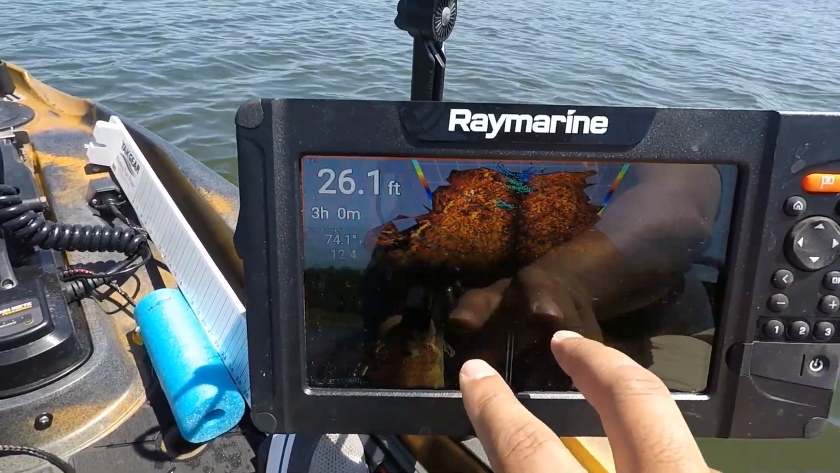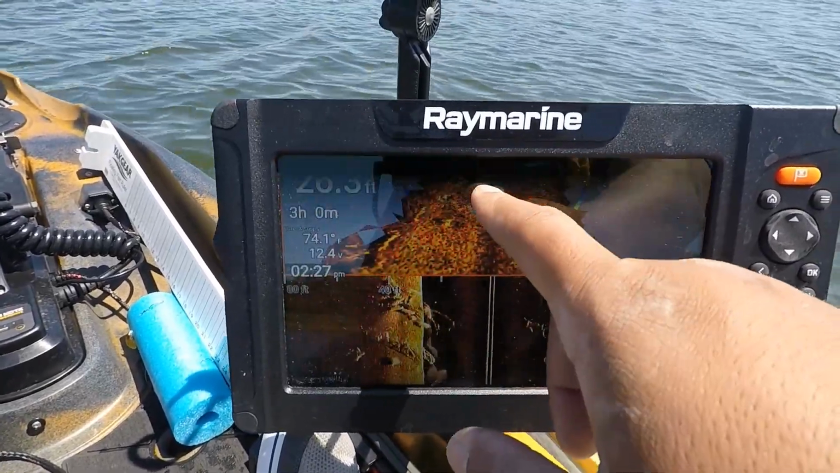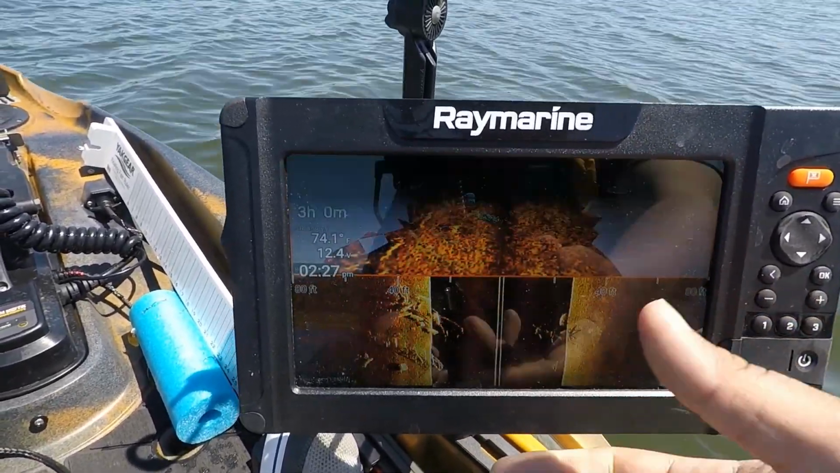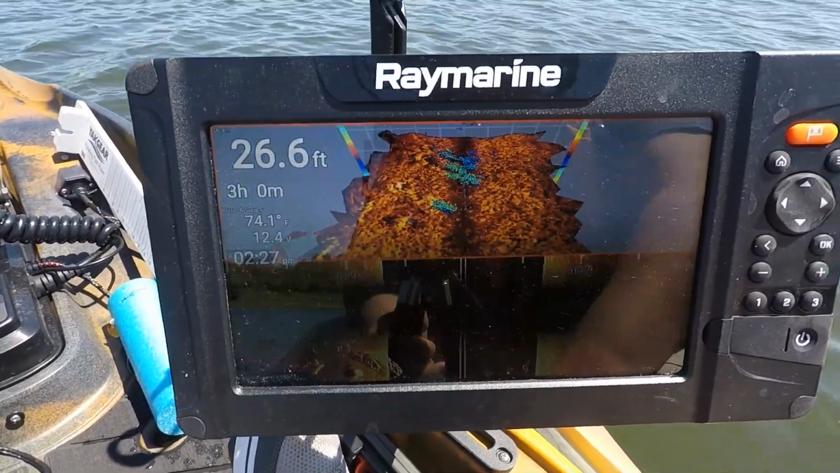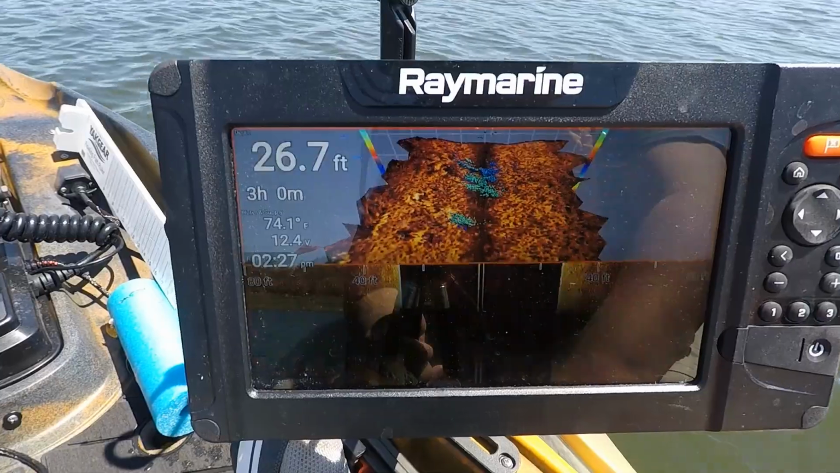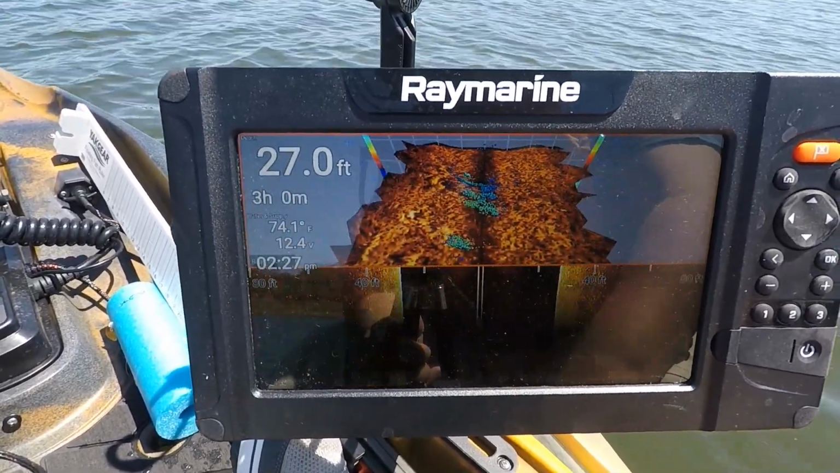right? When we looked at this on the side imaging, we just saw where it was at off to the side. 3D will help give us the actual spacing on it. And I don't want to sound like a broken record here, but that's really how I implement this and find it to be its best use while you're fishing.